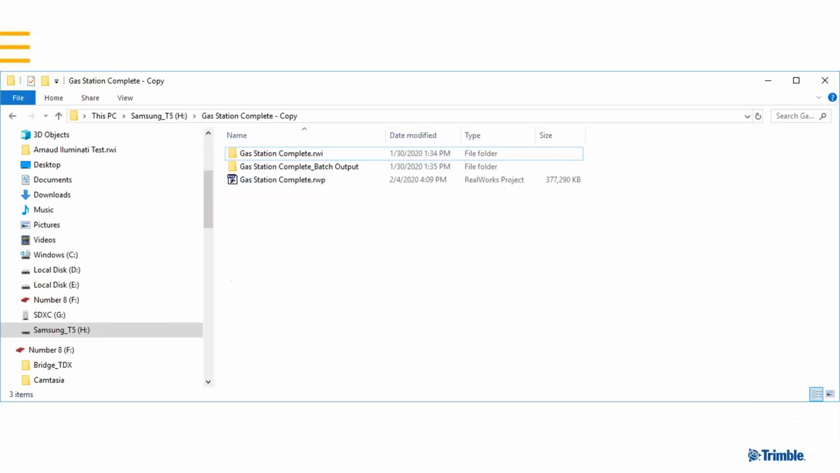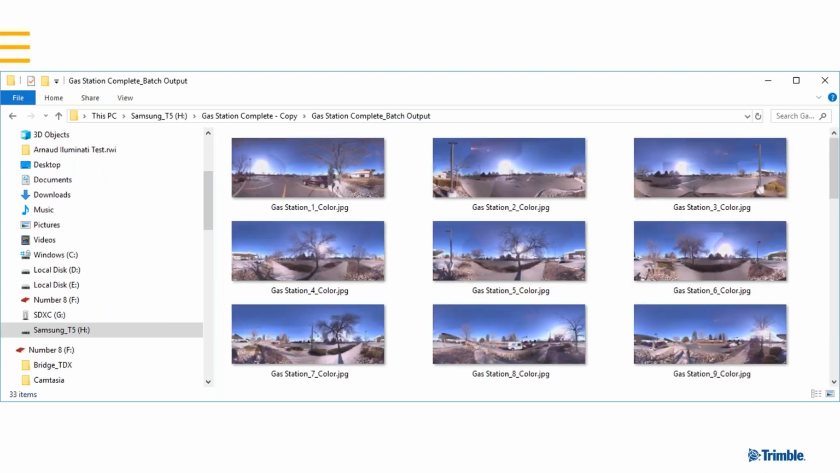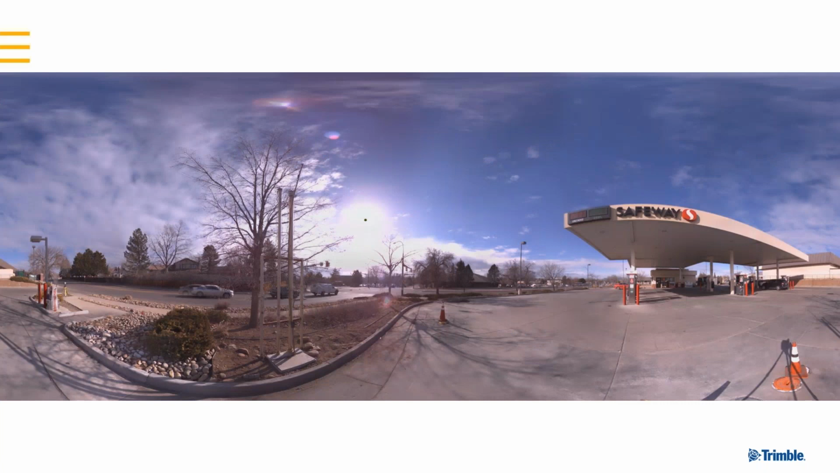Now, when it's finished, you're going to get this batch output folder in addition to your RealWorks project. In this batch output folder, that's where you're going to find all of these JPEG images, the panoramas from each station. If I click on one individually, you can see there's the entire panorama station view. You see over on the left, there were some targets. Here's a gas station. And you can use those for whatever you like.